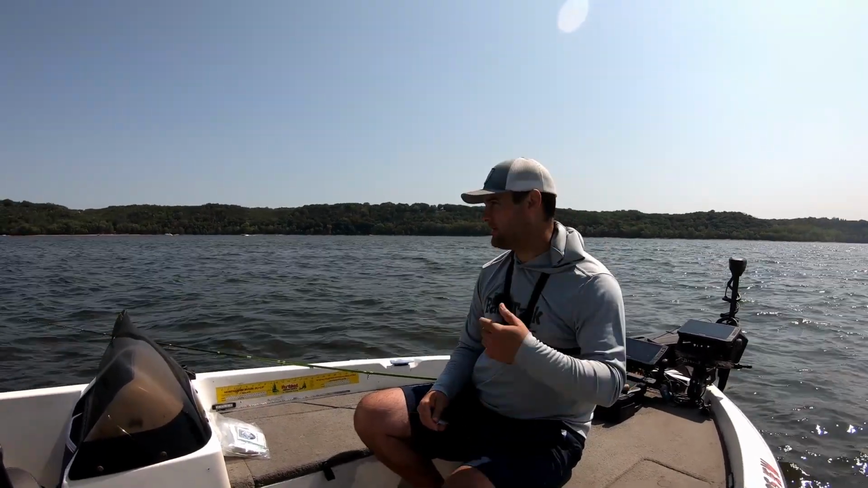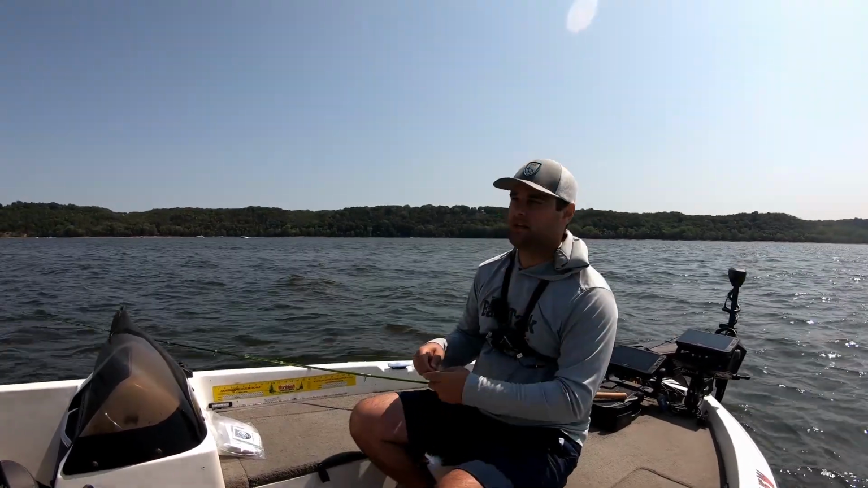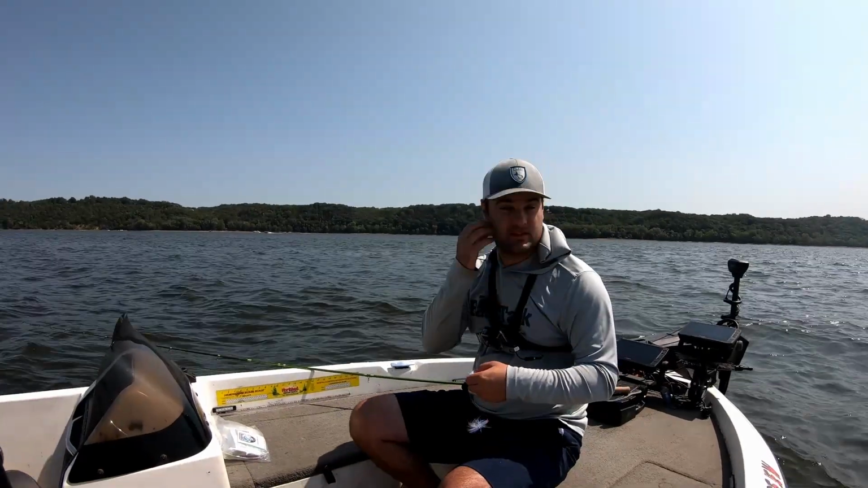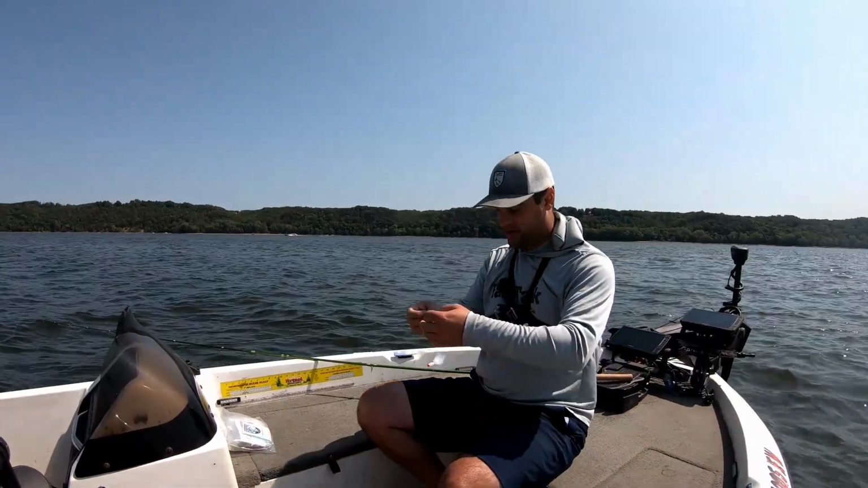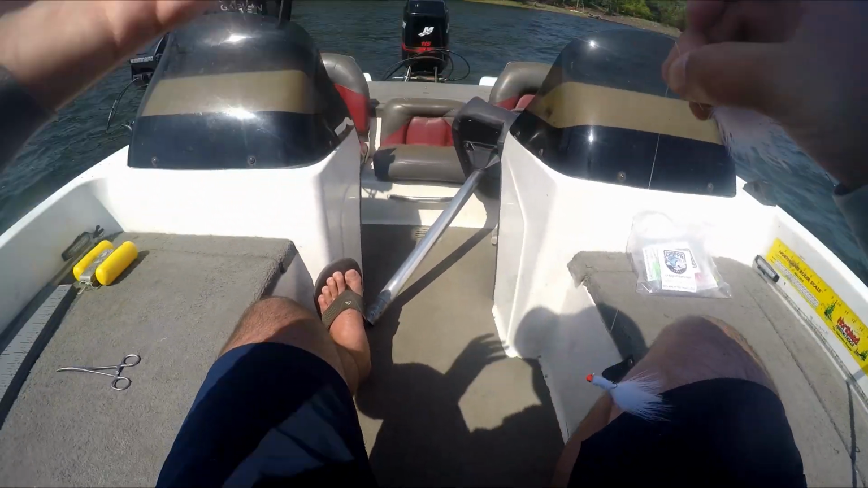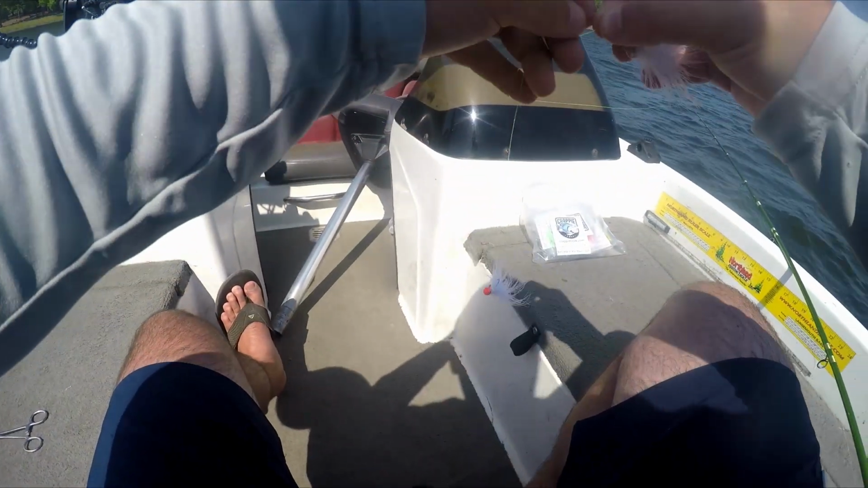Now this second one, be careful, read your regs. Because I'm on the St. Croix River, I'm going to go with the stricter regulations, which are Minnesota. That says you can't have two hooks further than 9 inches apart, I believe. I think it's still 9 inches apart. So we're going to put these about 6 inches apart just to be on the safe side. Not that anybody's really going to come and check, but we're just going to do that anyway.